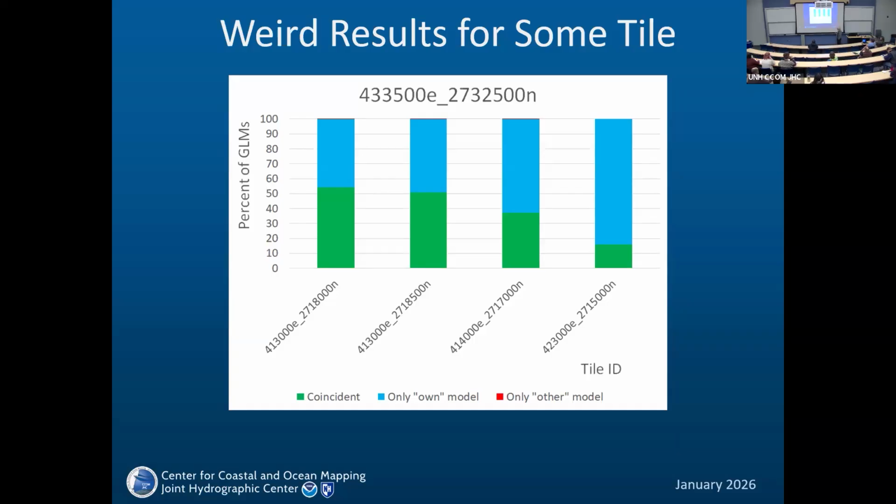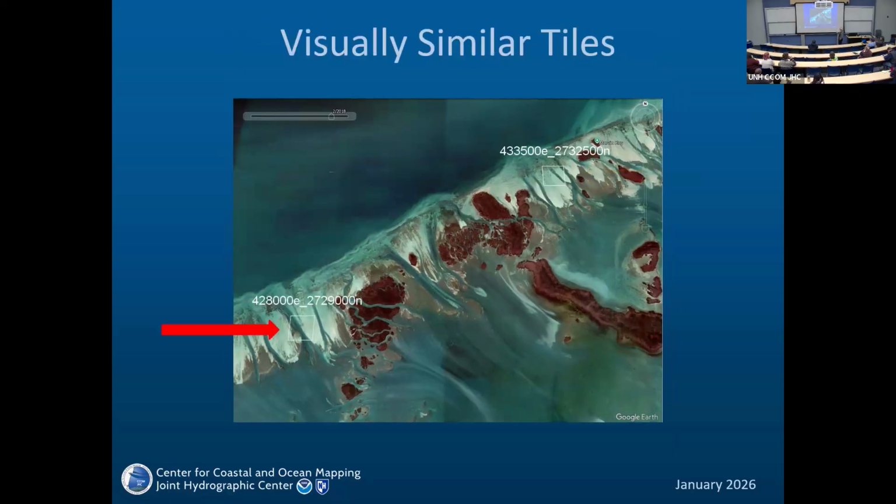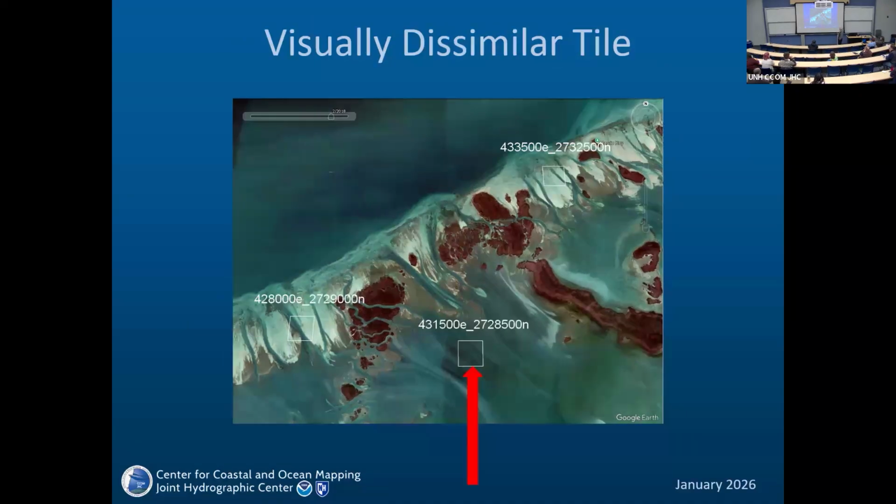So we looked at that tile on Google Earth. So we decided, okay, we'll take a tile which looks similar to that. This one. And just for the heck of it, let's choose another tile which is different, looks dissimilar, and then cross-validate against these tiles.